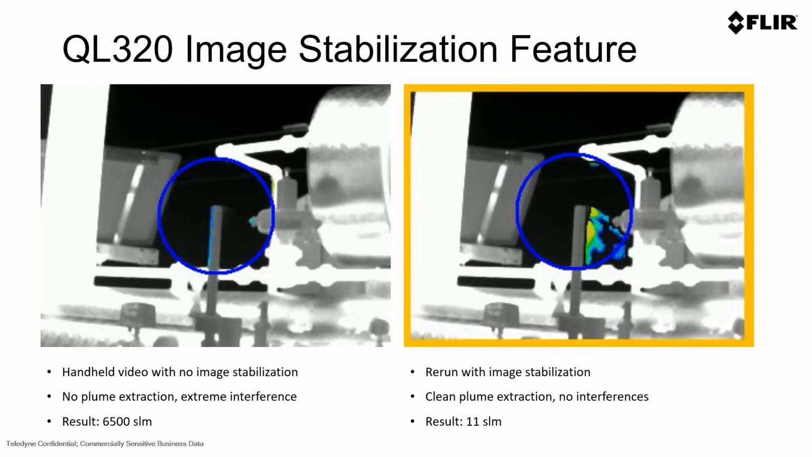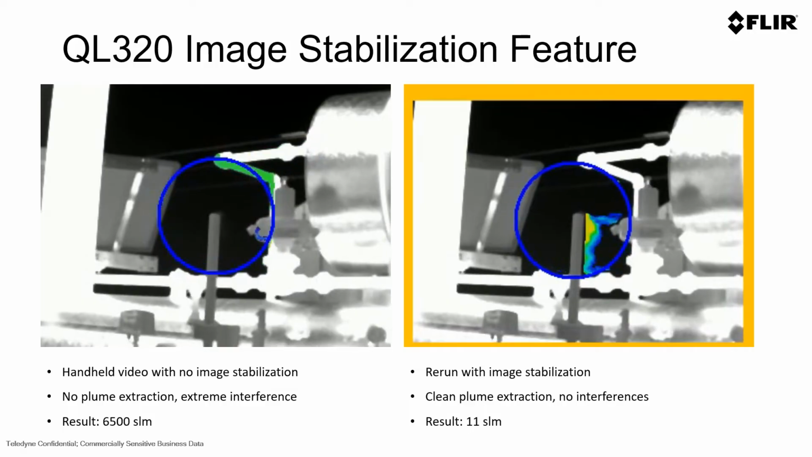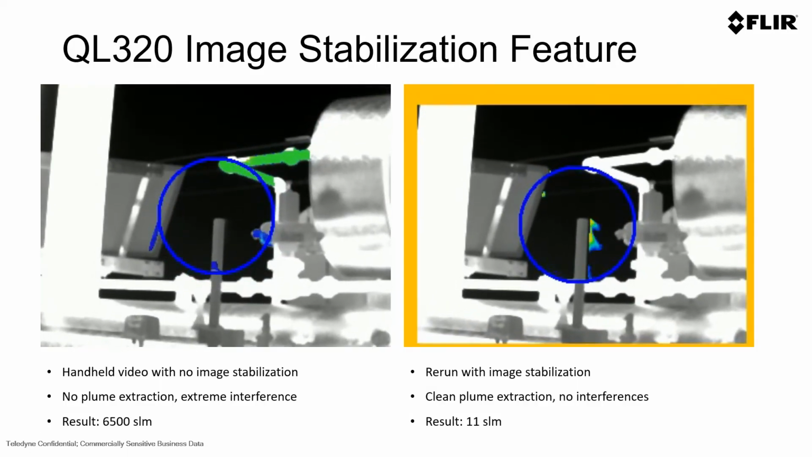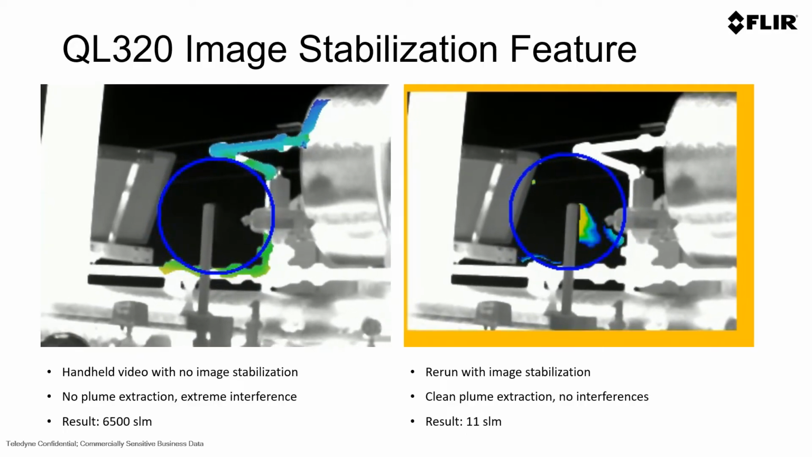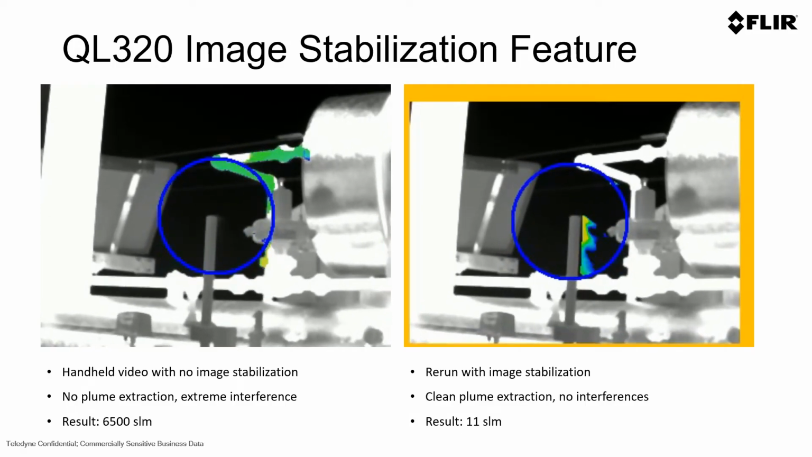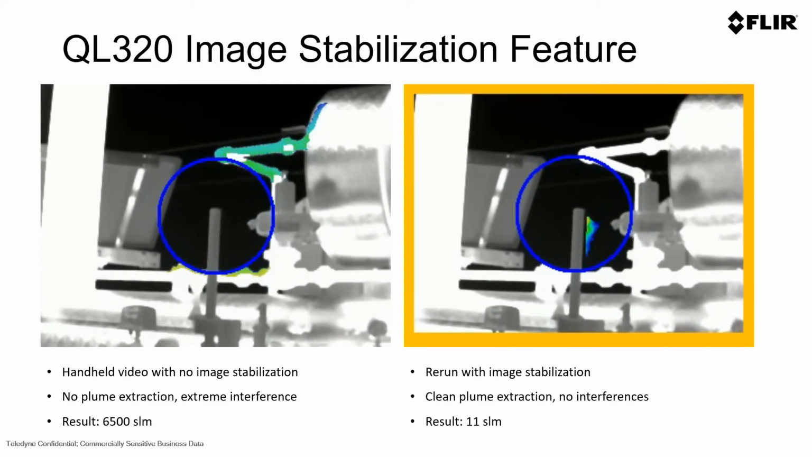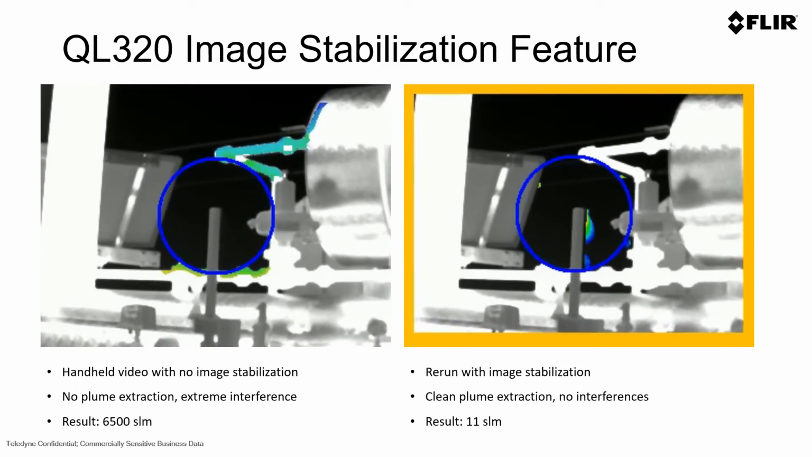In another example, this is not quite as dramatic. You can see an emission coming from a tank. This is a small emission coming from a vent pipe. In this case, there's a lot of items touching the ring. That's the measurement piece of the QOGI technology. But as we use the camera and stabilize it with the stabilization feature within the QL320, we change the result from 6,500 standard liters per minute to 11 standard liters per minute, which is a more accurate reading in this application.